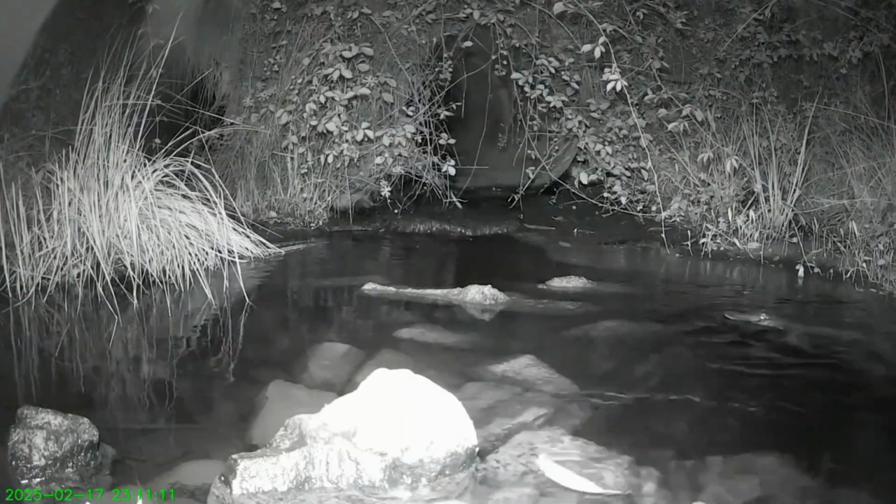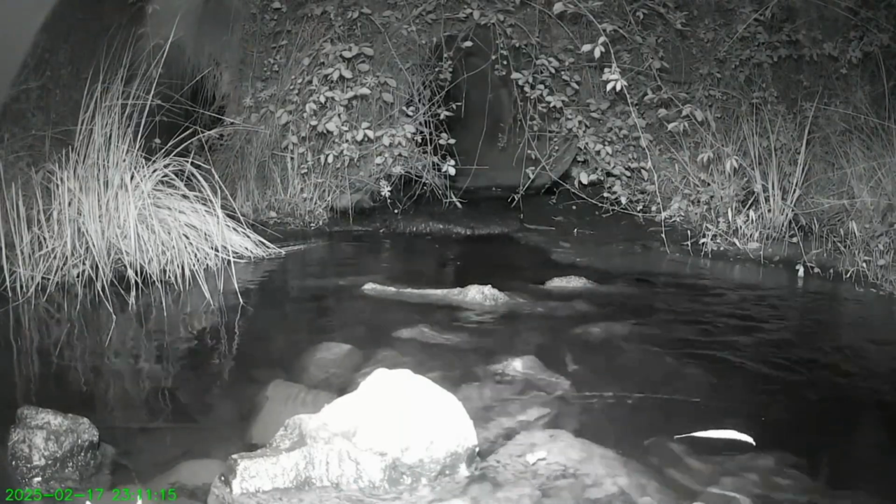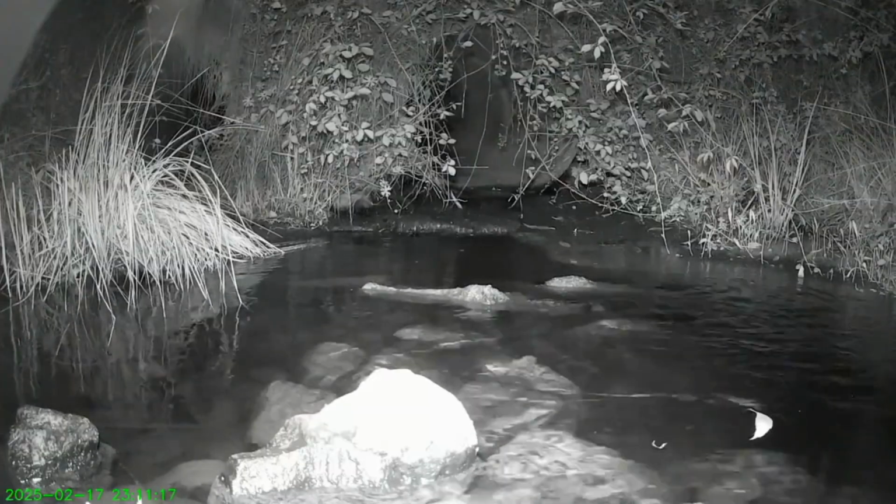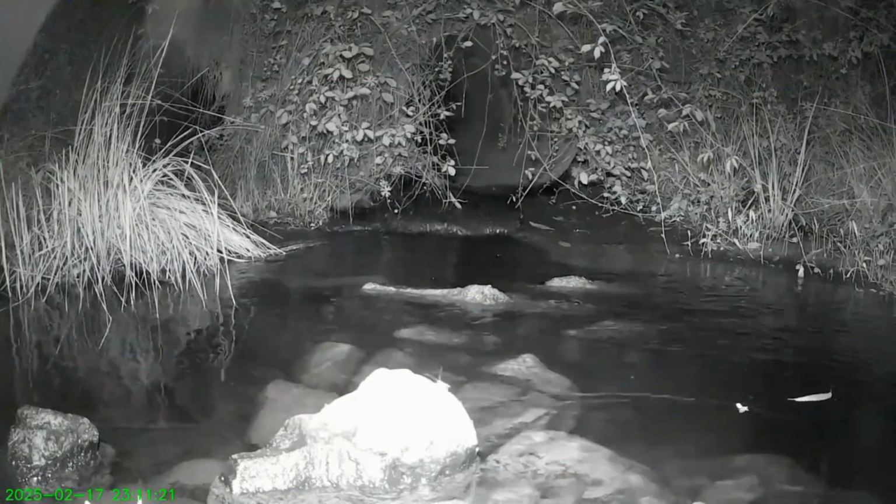And you can see we get very nice vision of the platypus. Again, it seems a bit curious, dives. And if you watch carefully, it goes up through the culvert under the road. And you probably didn't notice, but in the foreground, this waterway is also full of galaxiids, native freshwater fish. We haven't identified the species yet, but it's probably a large species complex.